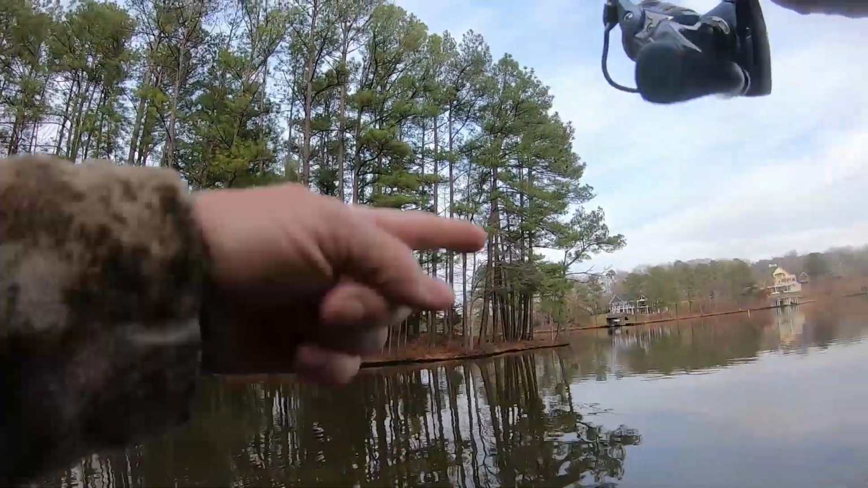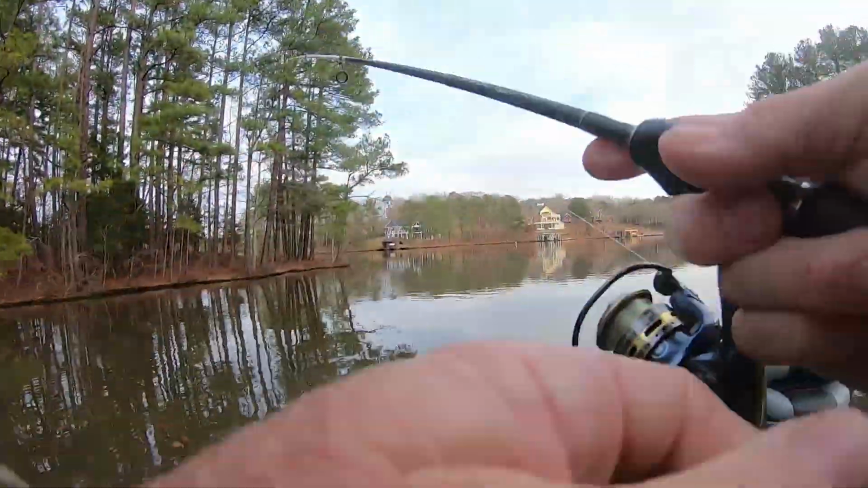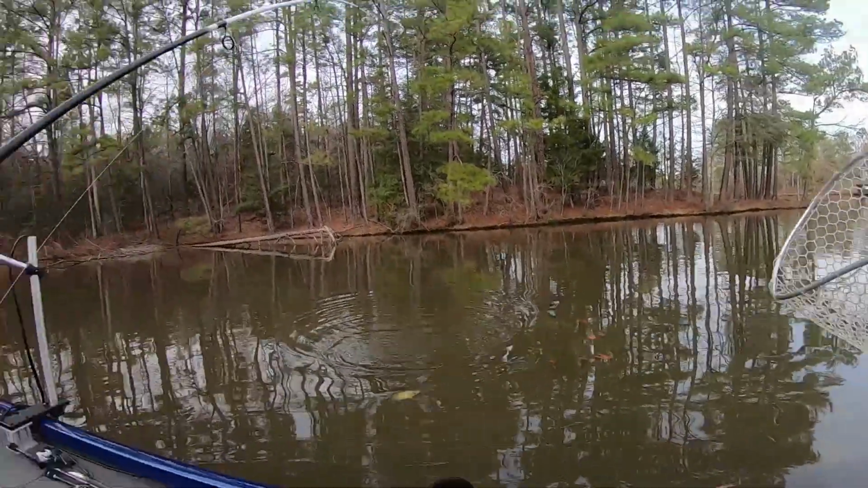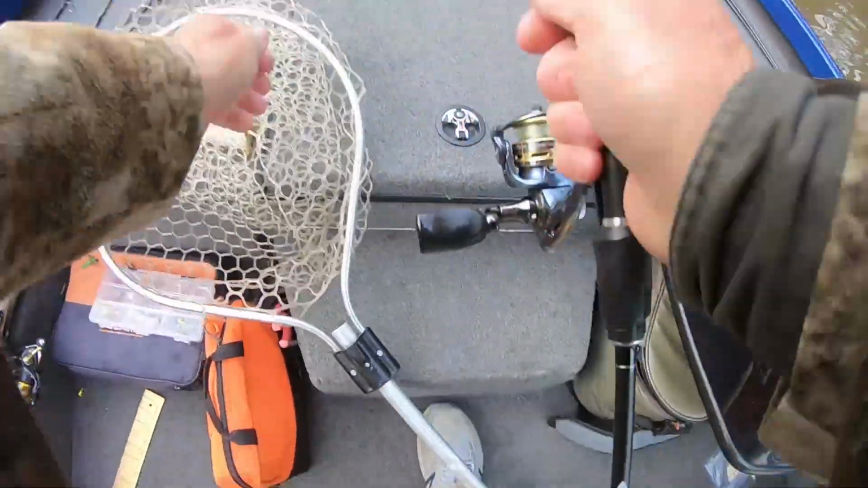All right, guys. They quit, and I went to the main channel. I seen some shad come through, so I turned around and followed the shad. Then I seen some bass fall in the shad, so I just stayed here and started fan casting. I done lost a couple. I had two bites that I didn't get in. So he's a little smaller fella.